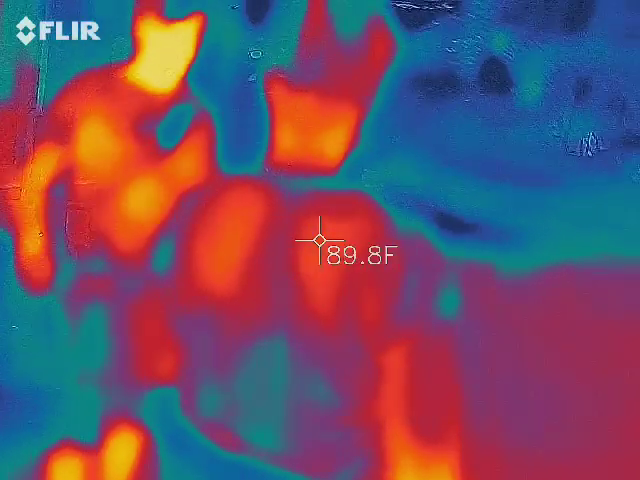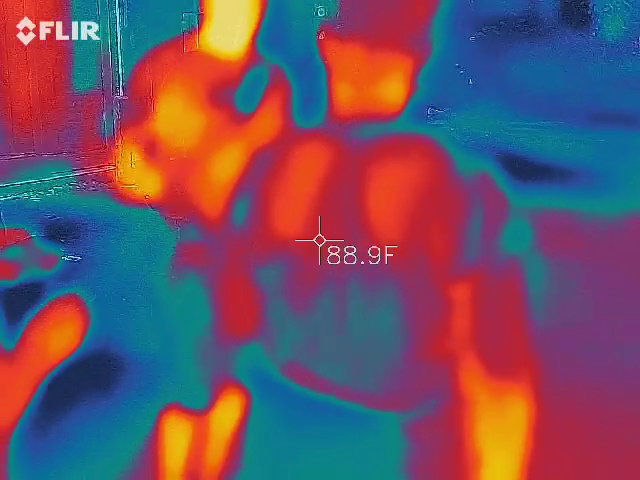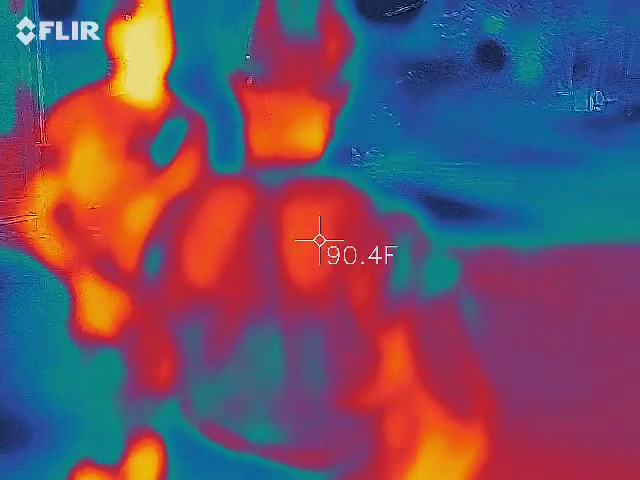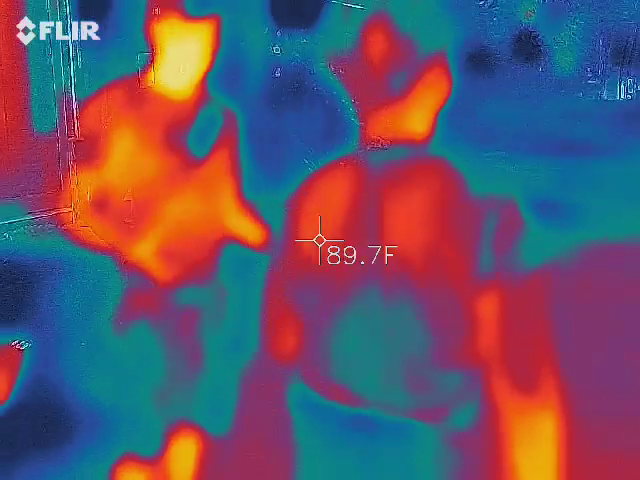Where is it coming from? None of the electrical boxes around here, by the way, and I've tested them all thousands of times, actually give off enough for us to get anything here in the center, and we're walking over a sewer line. There's not even wiring above us right now. There's no reason why that should be going on whatsoever.